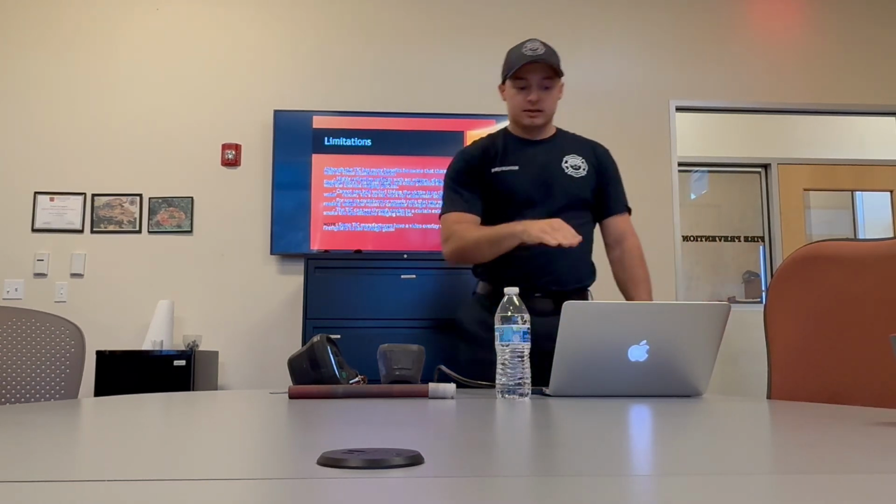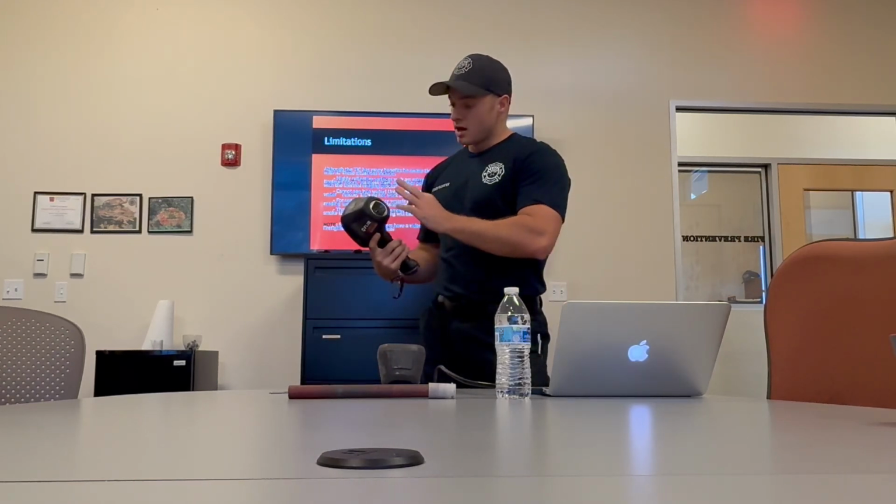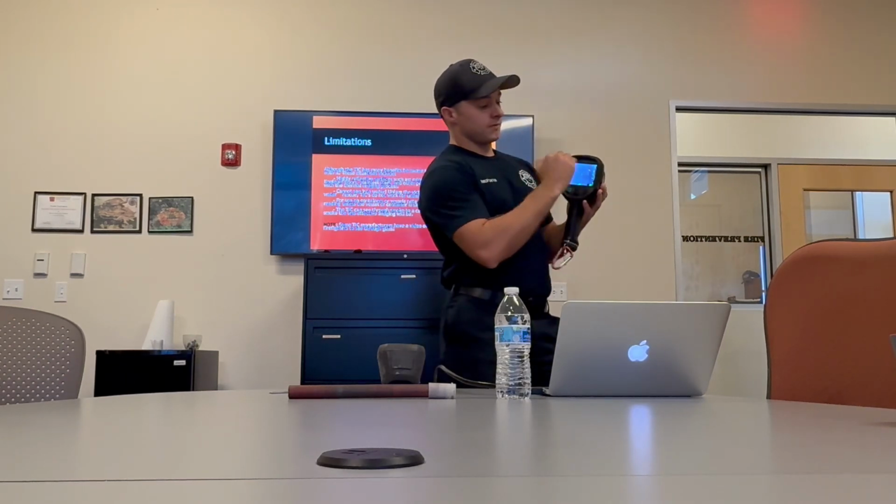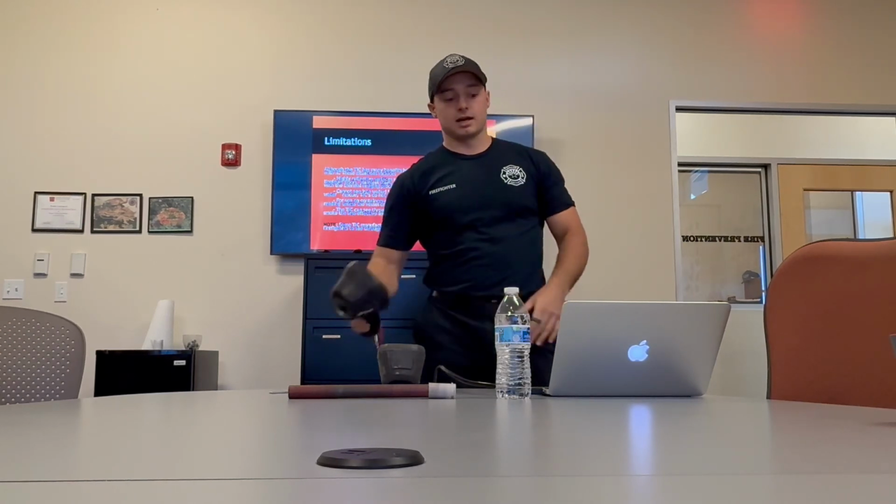Some of the ticks have an overlay camera. I believe this one has; some of them will have two cameras in the front. So it has your thermal imaging camera, but also another camera, and it overlays the photo. You can look through a window and see through it. You won't see thermal through the window, but it'll overlay both videos, which sometimes is kind of nice.